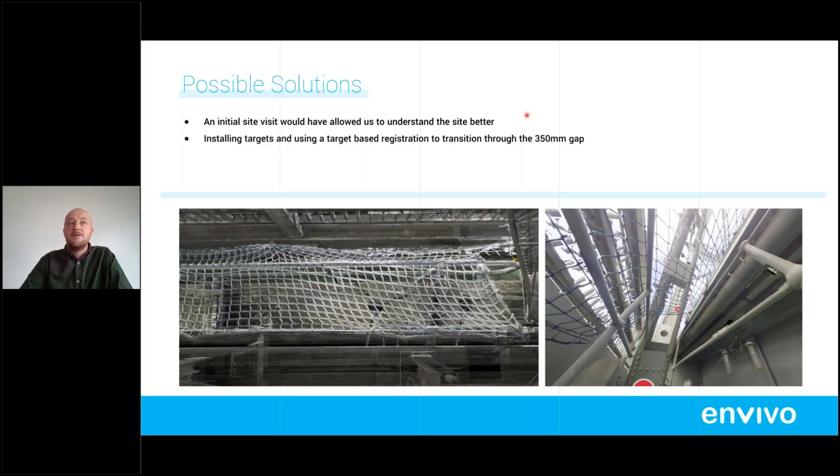Installing targets and using a target-based registration between the two areas could be another option. I didn't have any targets on me at the time. We didn't actually know that we'd be scanning underneath. There was no brief, we didn't know what we were actually doing. It was really just turn up at 7 AM, bring your scanner, and let's see what we can get. So going back to what I said before about the initial site visit, we could have brought targets along, and that would have helped with the registration, connecting the two areas together.